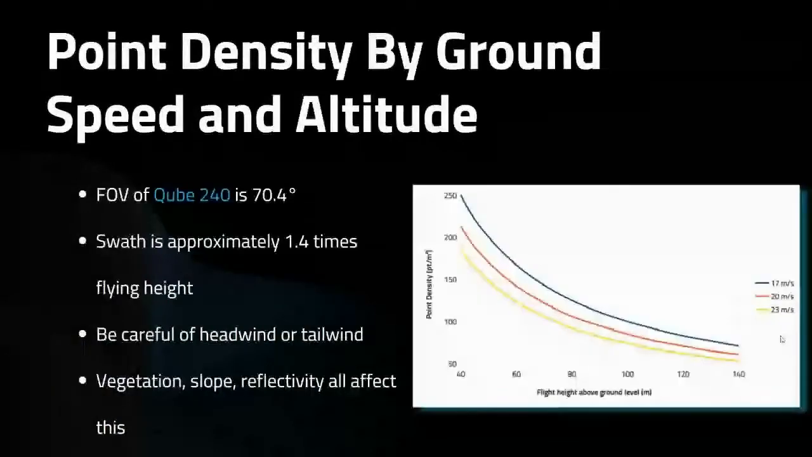So here's a good graph on point density by ground speed and altitude. The swath of the Qube 240 is approximately 1.4 times the flying height. Now, with a fixed-wing drone, we have to really be careful of headwind or tailwind. So this all comes down to flight planning. Obviously, we want to plan crosswind as best as possible. But if you have headwind or tailwind, then obviously that's going to increase and decrease our point density. And we want to make sure that's as balanced as possible. Vegetation, slope, reflectivity all affect this quite heavily.